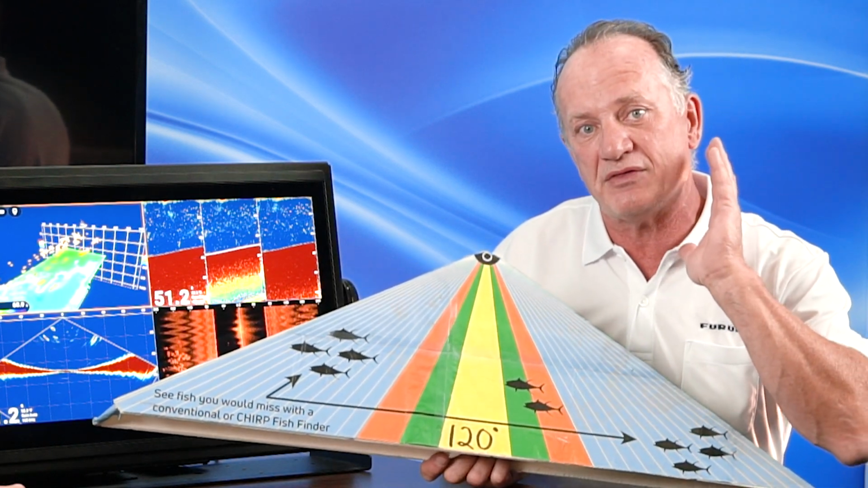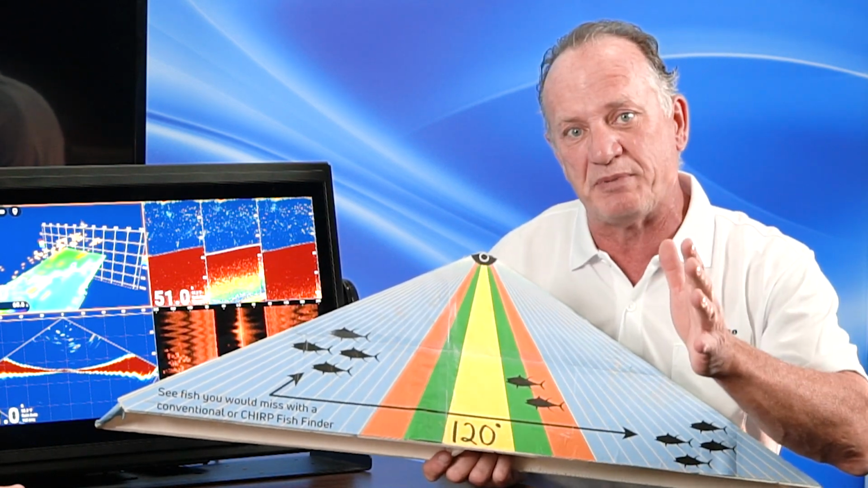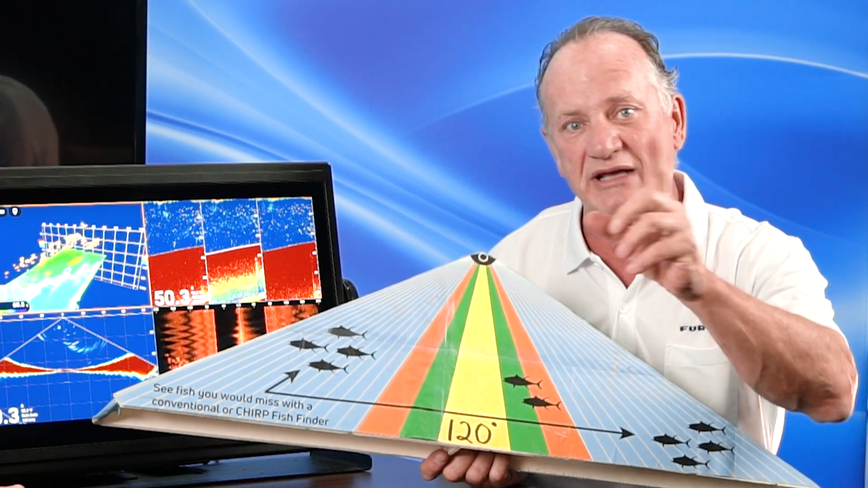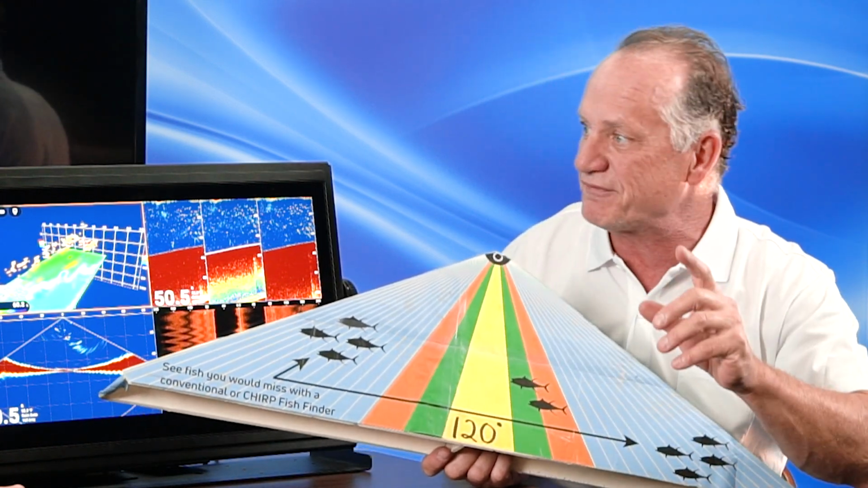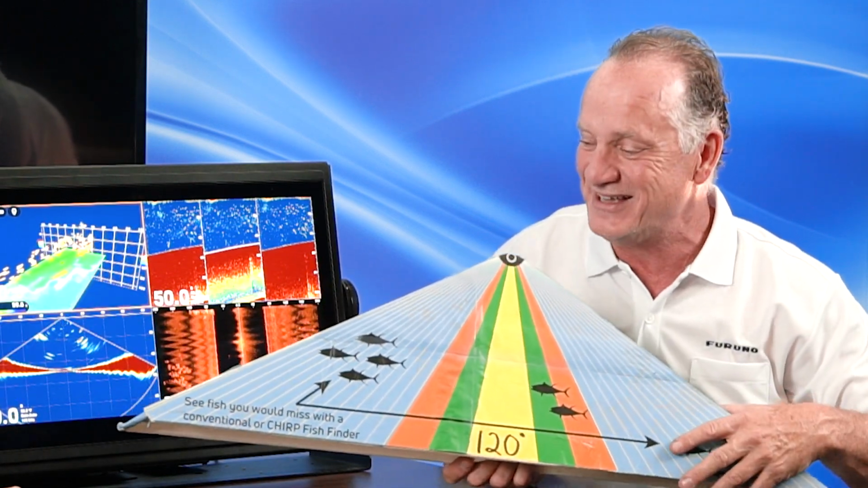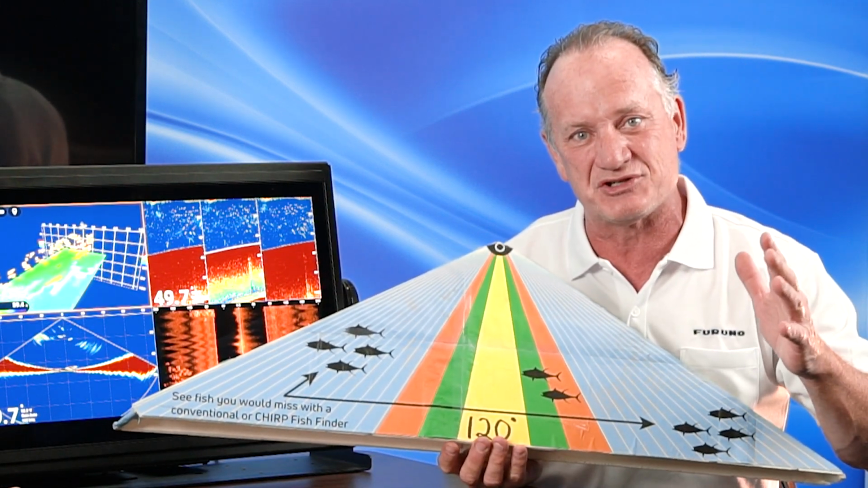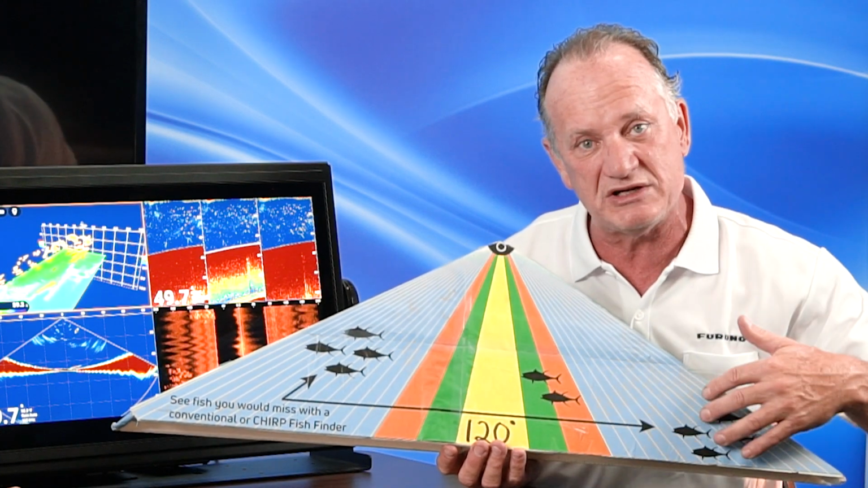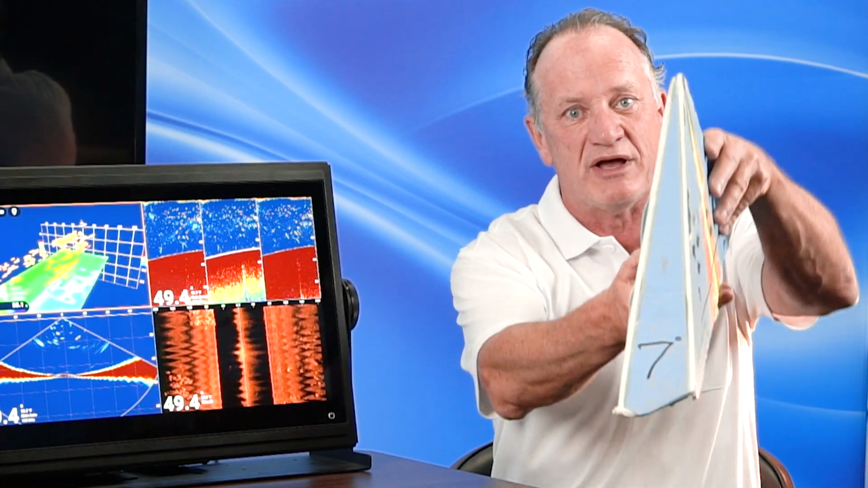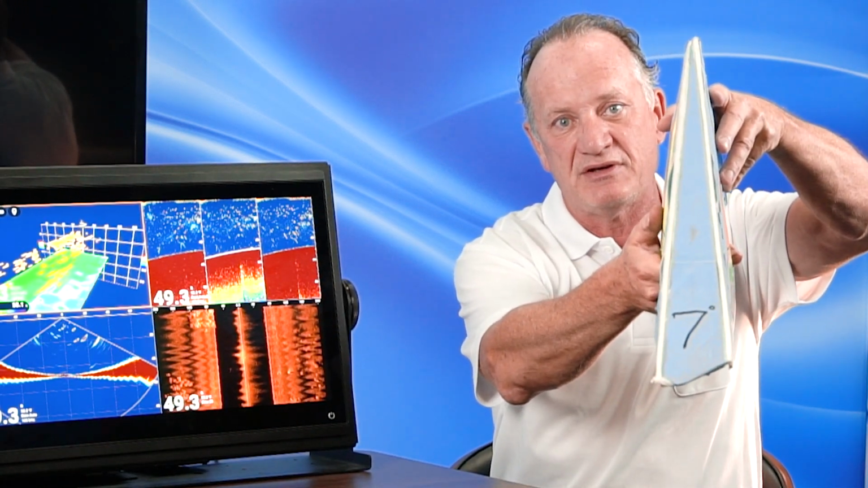Now, the one thing that you have to understand is that I've heard people say, Eric, I don't like the fish target returns on the DFF3D. I don't get nice fish arcs. Well, that's because the DFF3D can't give you nice fish arcs. The reason is that every imaging transducer can be maybe wide in one dimension, but it's got to be narrow in another dimension. And that's why the DFF3D fore and aft beam width is only 7 degrees. That's what gives you the imaging capability.